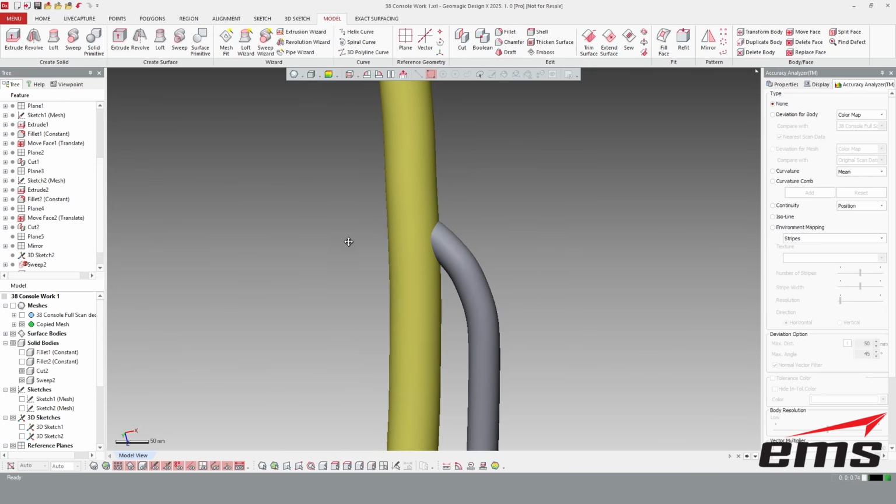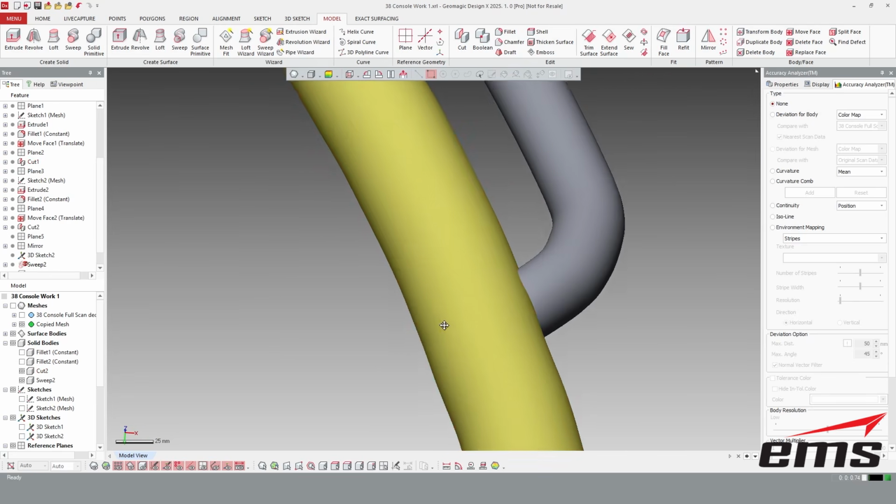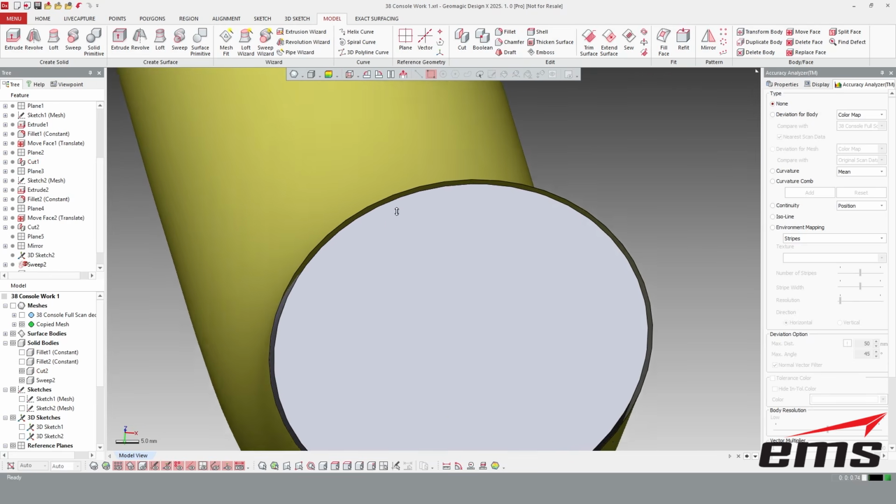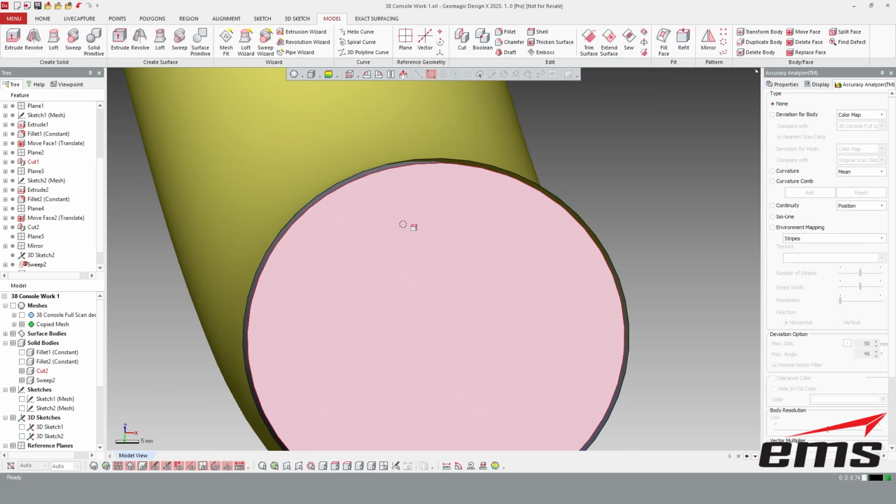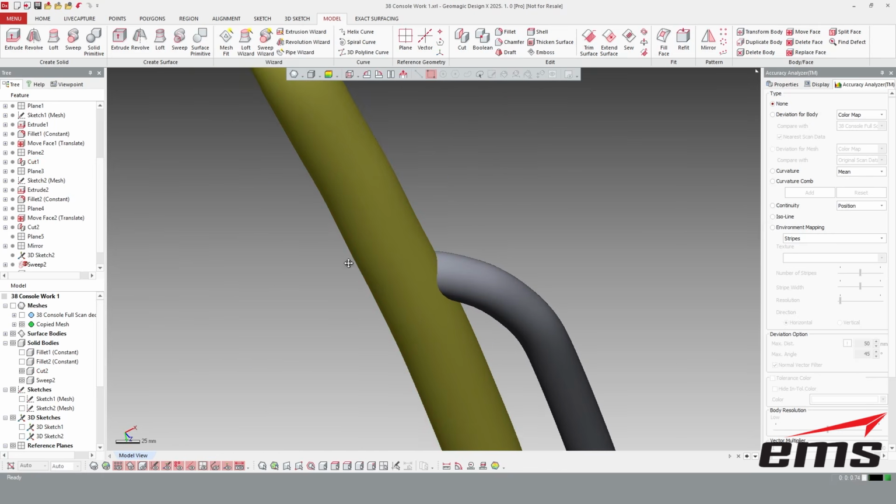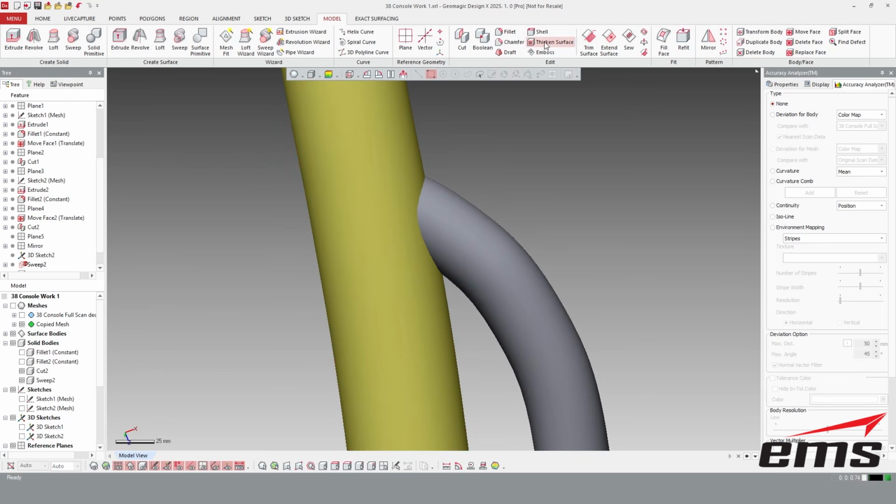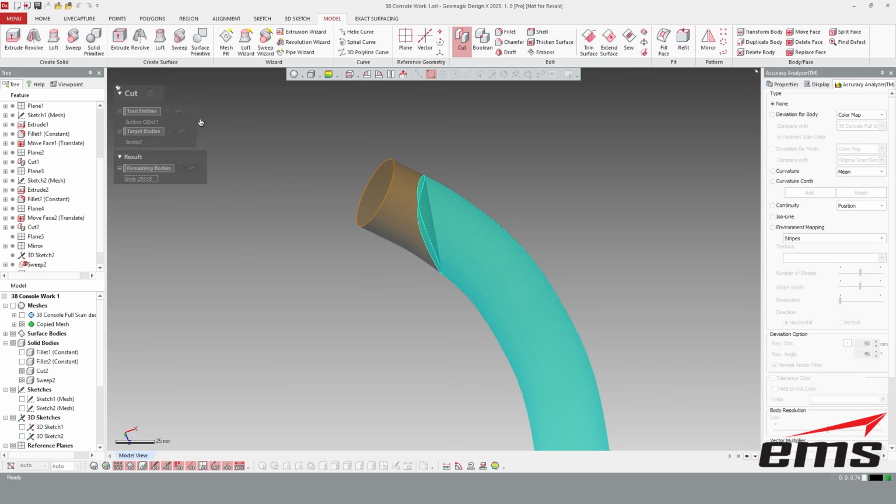Okay, so what did I end up with? Well, now I have a surface that is 1 millimeter thicker than that solid. So we just offset, probably kind of hard to see, but you can see here, the yellow is a surface, the gray is a solid body. So this is 1 millimeter thicker, okay, offset outward. And now I'm going to use that to do a cut. This is my tool. And now my target is this. And I'm going to keep that, okay?